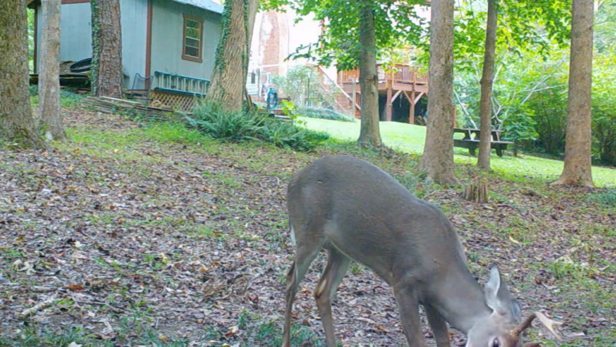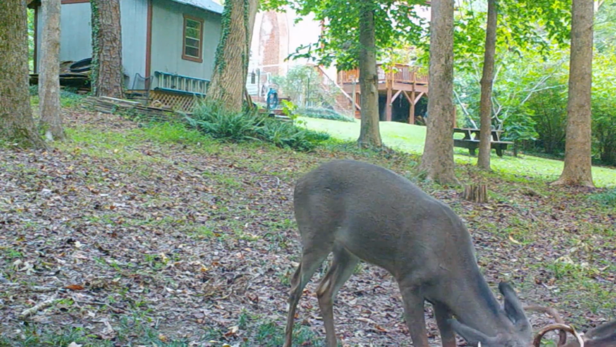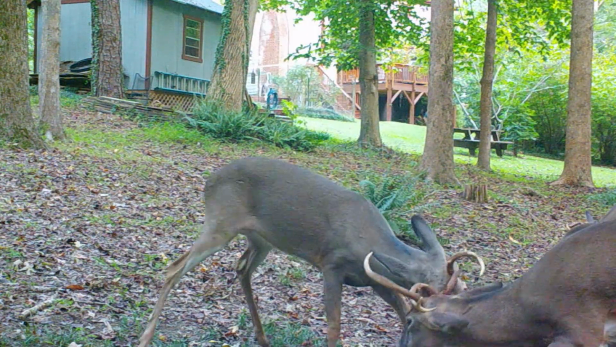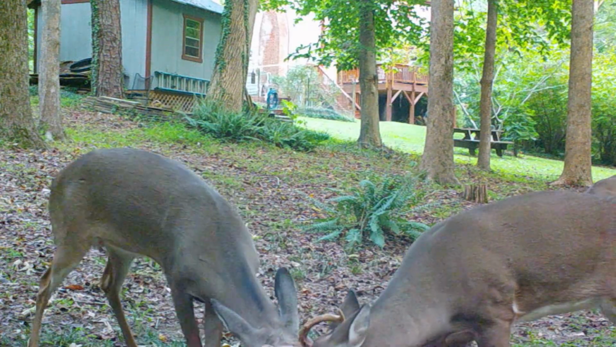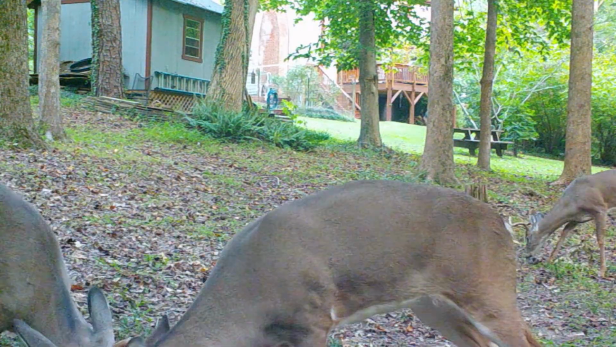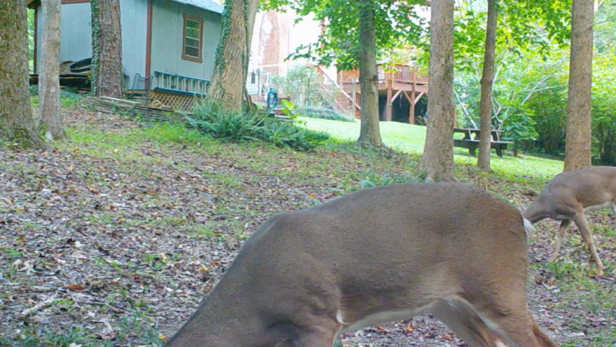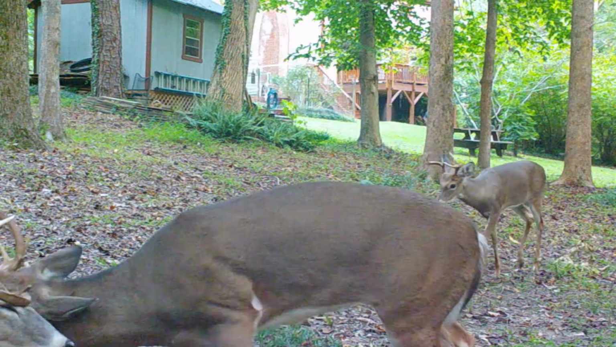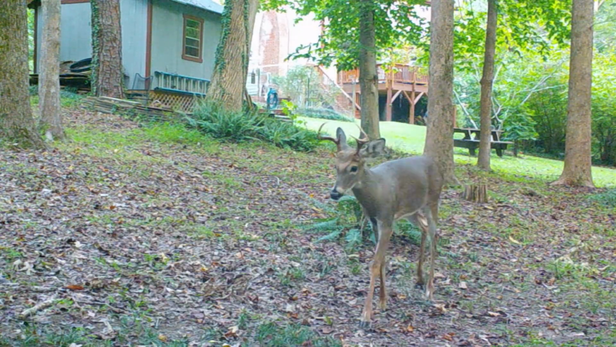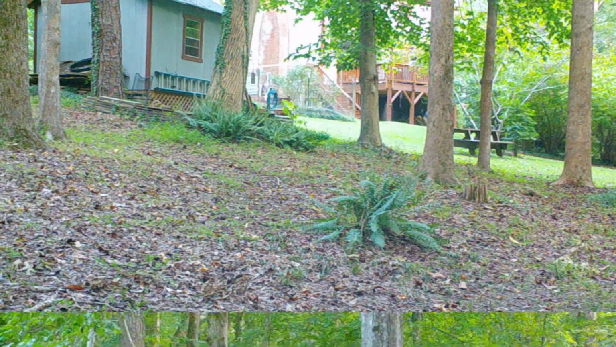We call this one the cow deer because he's really just got 2 long tines, but he's a much bigger buck, a lot stronger. And you can see that they're really kind of going at it there, and they get a little pushing around, and then there's another 6-point, a small one, coming in behind them. So pretty cool for that.